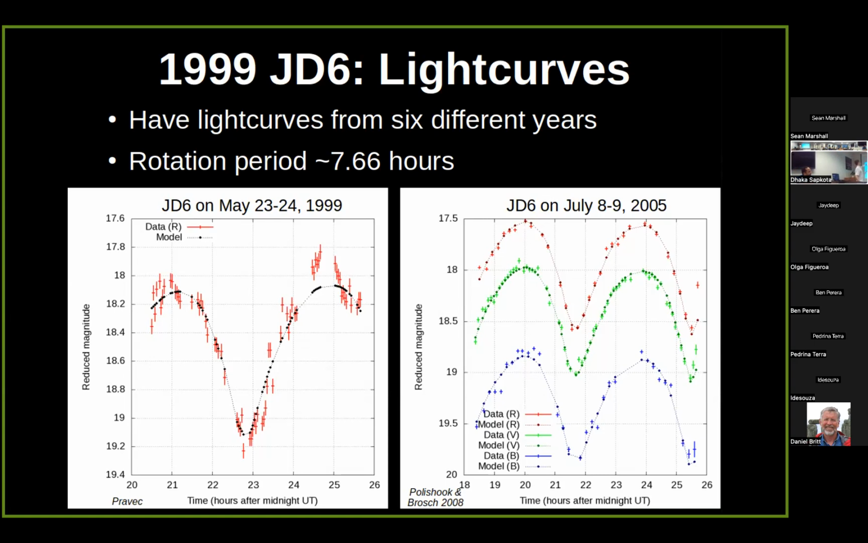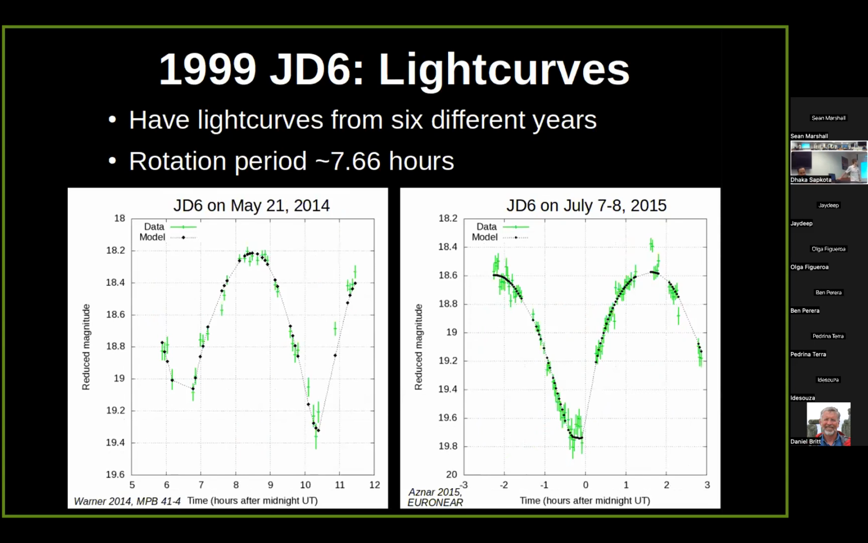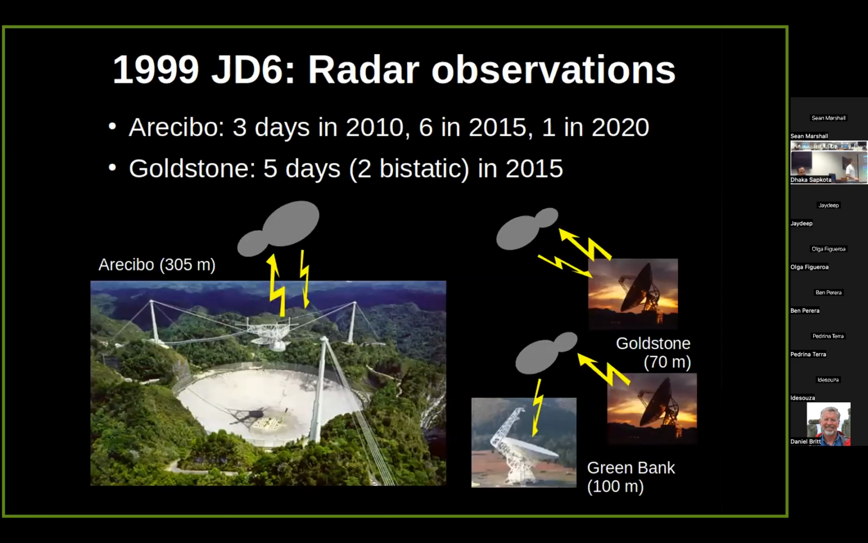This one had light curve observations going back to around the time it was discovered in 1999 and several apparitions later. So we already knew before any radar that the rotation period was around 7.7 hours. For radar, this one had a more distant approach in 2010, but the best close approach was 2015. So there were 3 days of Arecibo observations in 2010, 6 days in 2015. I went down there for those during grad school, so I wanted to adopt this asteroid basically. And then we also got it 1 day in 2020 during a more distant close approach. This is one of the last ones we got actually.